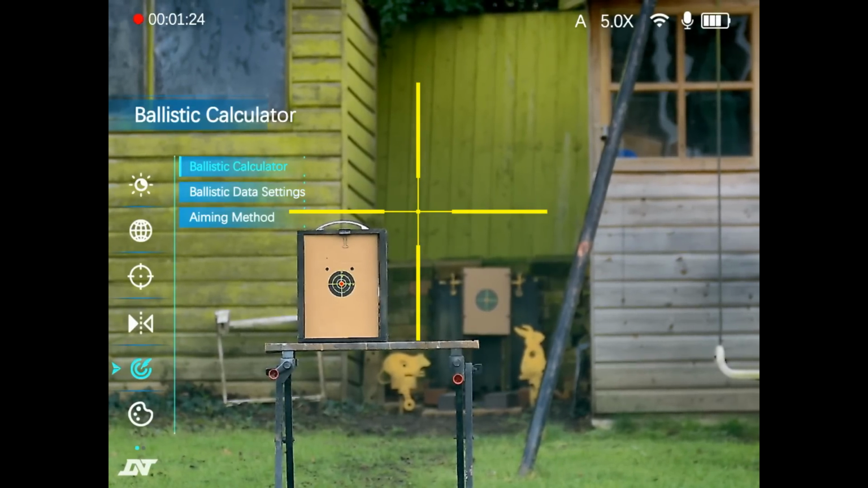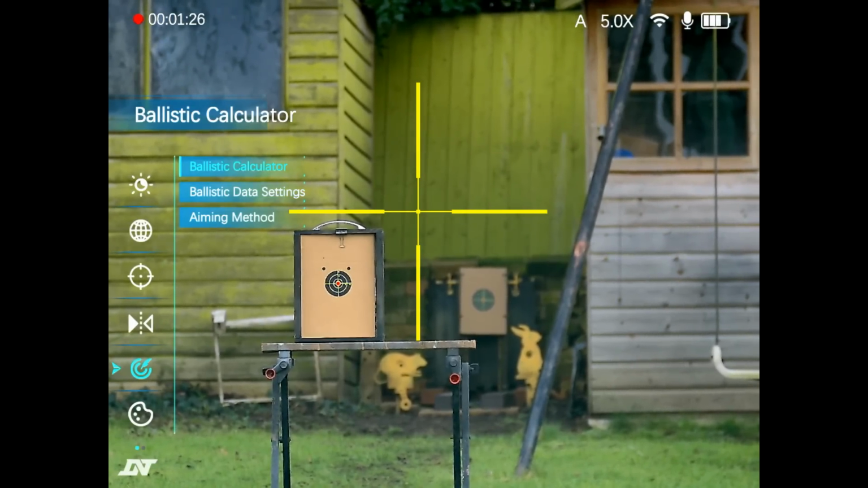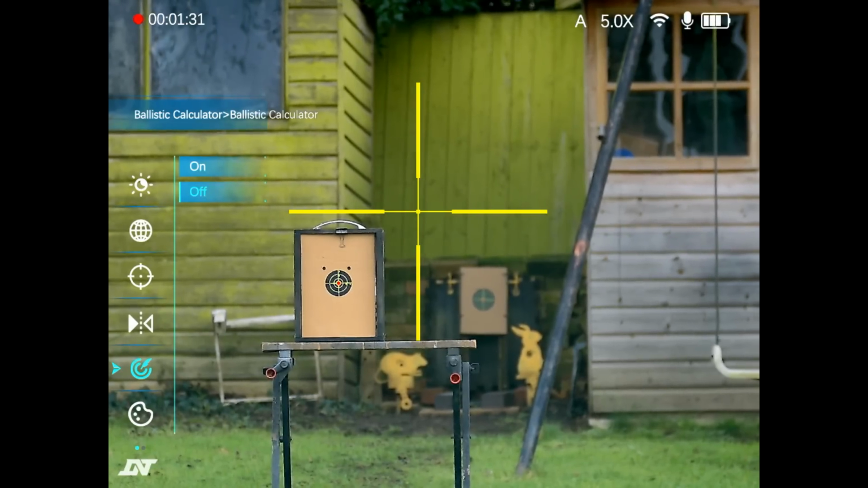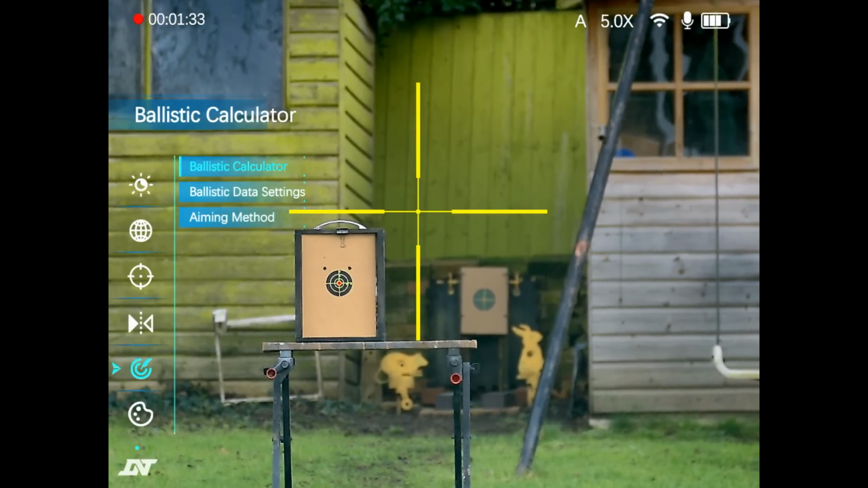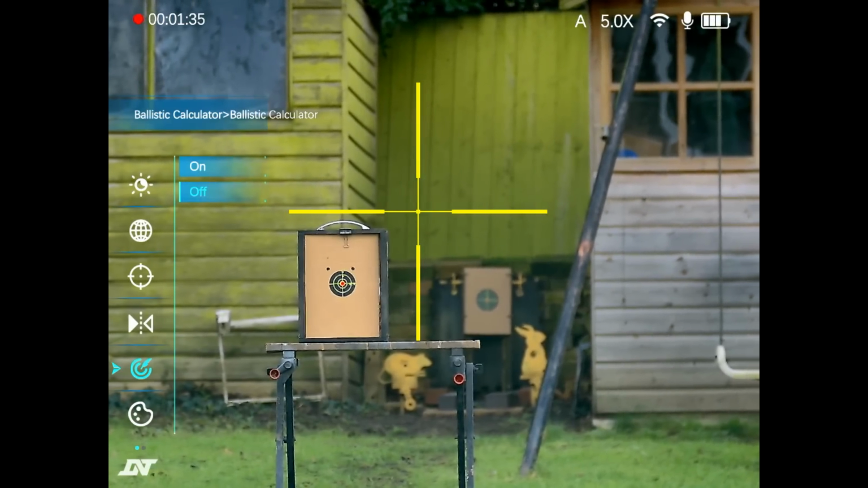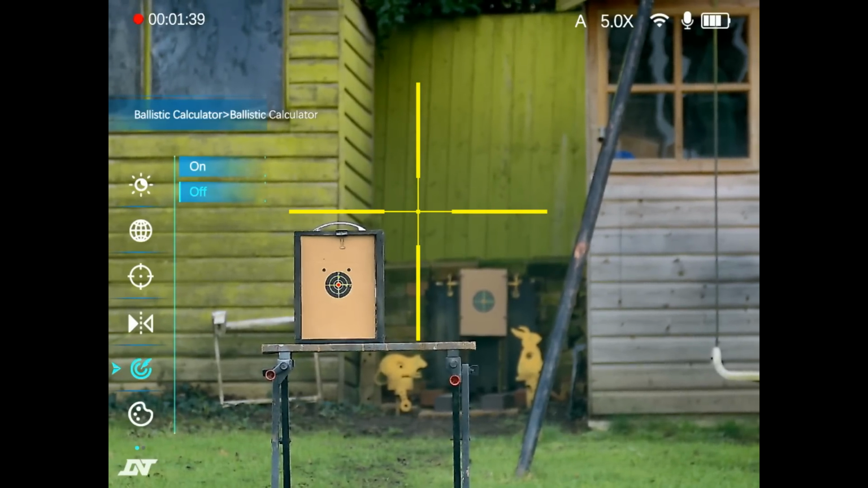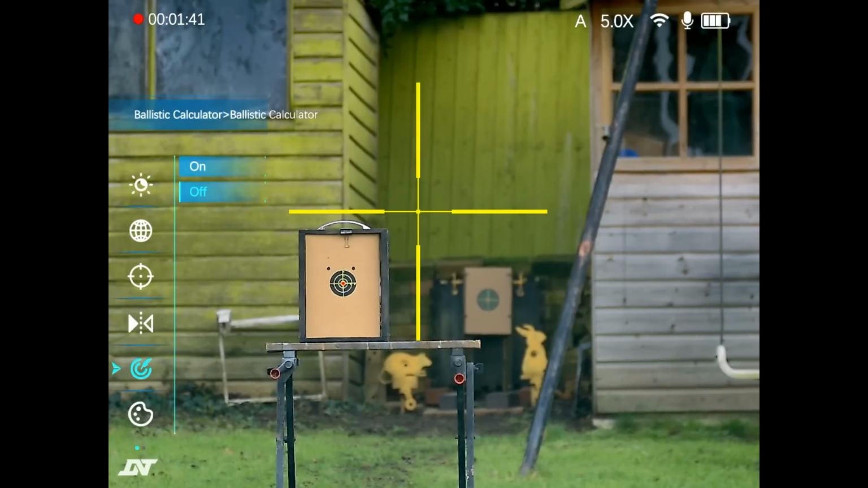First thing I want to do is make sure we turn the ballistic calculator off. It's on at the moment, so we're going to turn that off. Just check, yeah, because I just want to show you that you can actually use the laser rangefinder independently of the ballistic calculator.